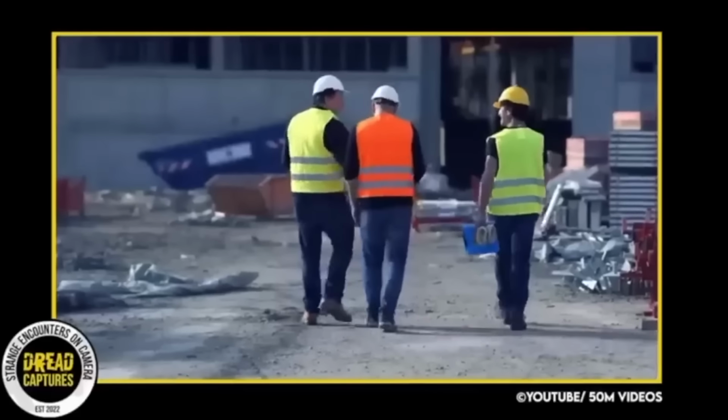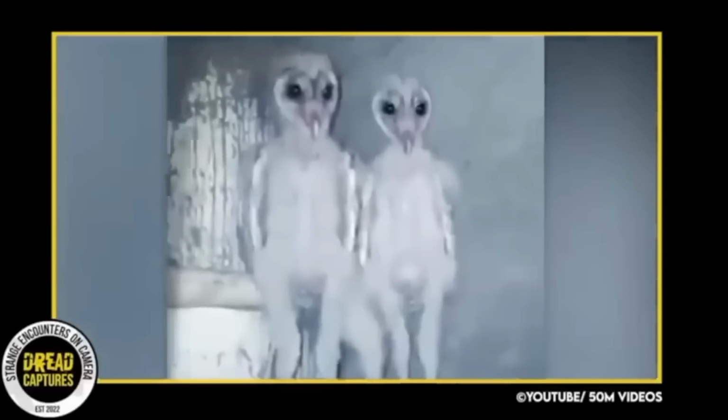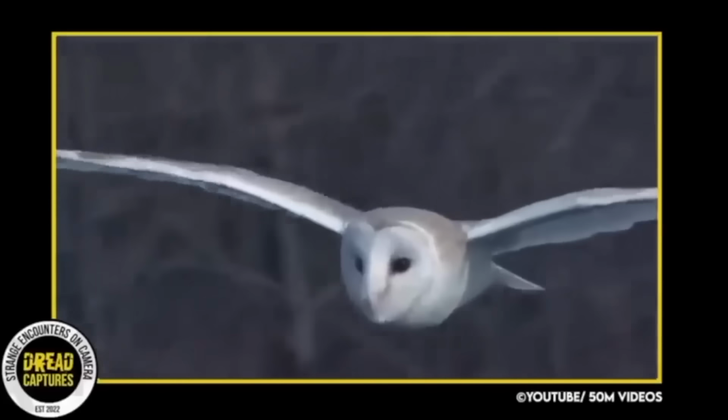Builders in the Indian state of Andhra Pradesh were surprised when they stumbled upon a set of strange-looking birds. These creepy birds had dark, black eyes that some people thought made them look like alien creatures. But upon closer inspection, it turns out that these birds are actually eastern barn owls, a species very closely related to the western barn owls commonly found in the US and Britain.